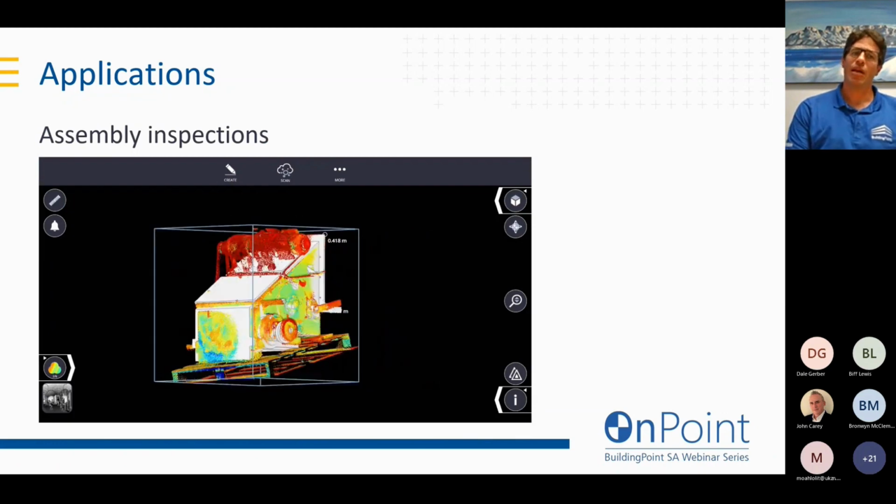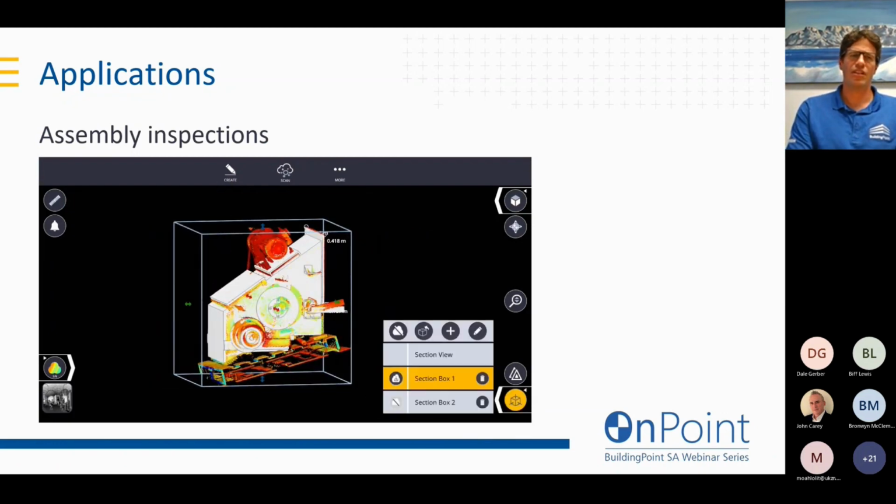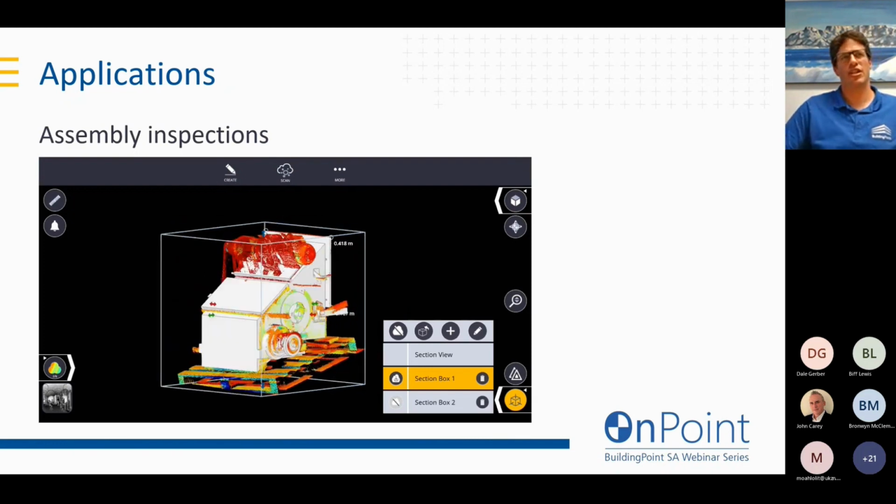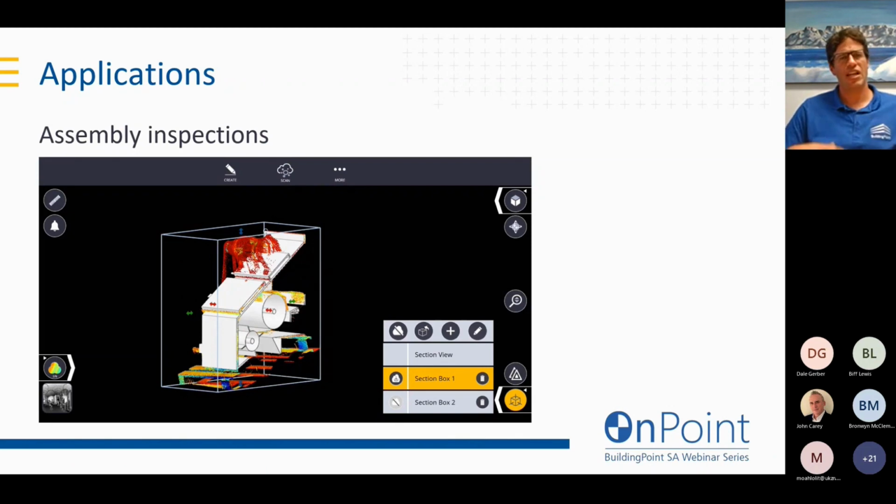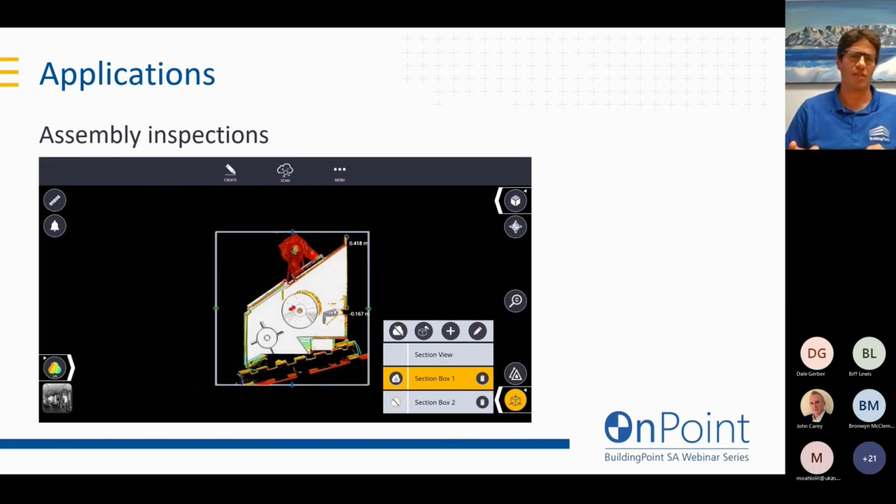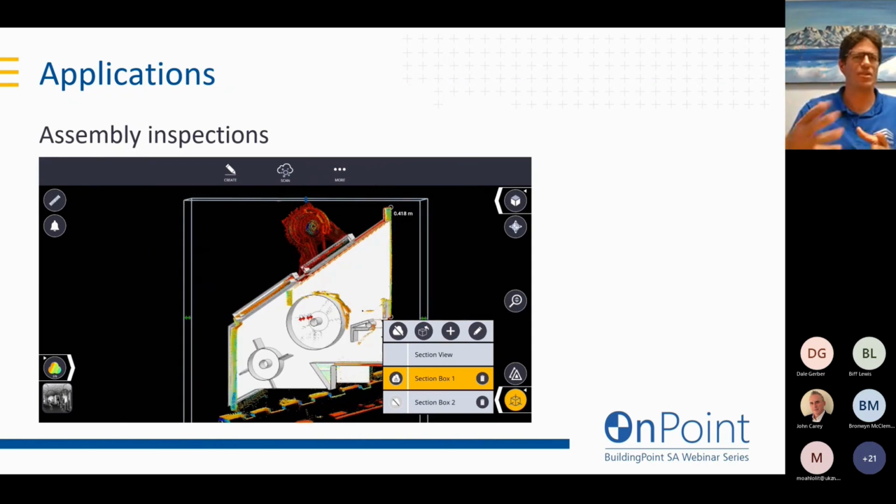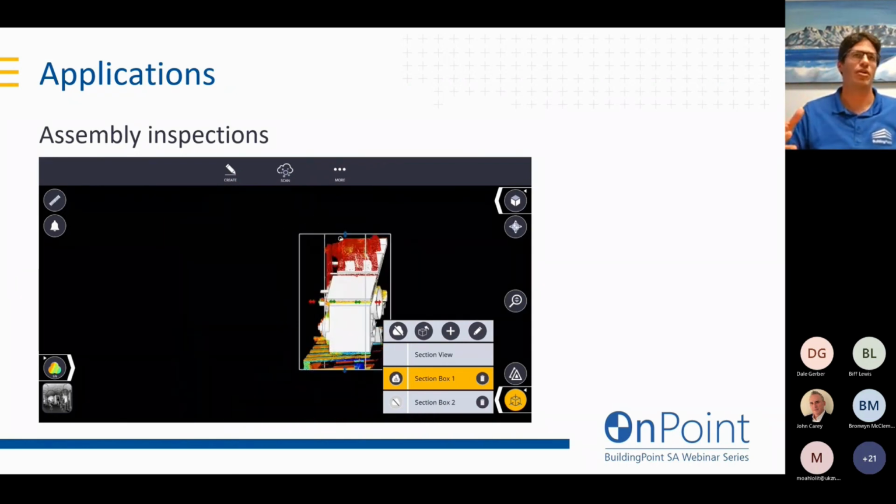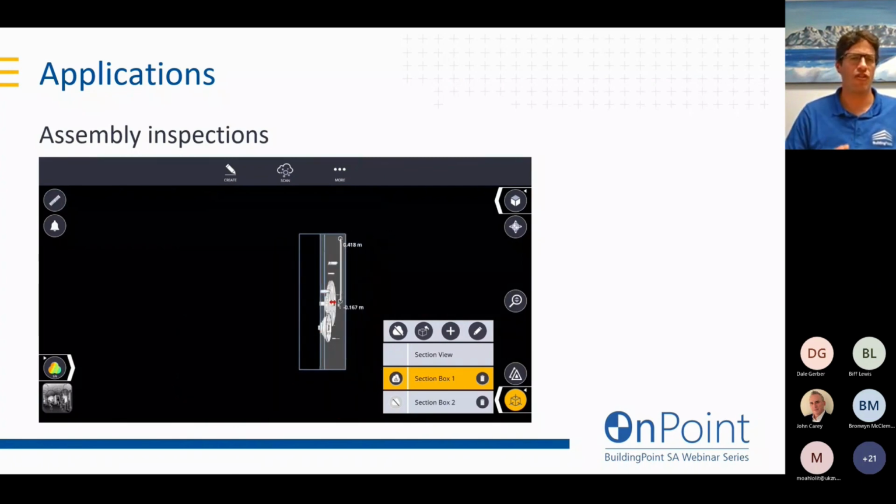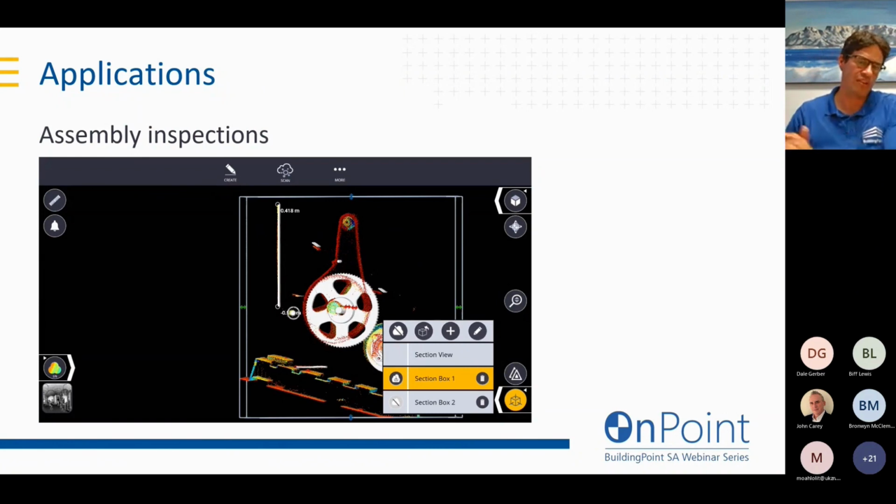Another cool application of being able to do this on site is assembly inspection. An assembly is usually a component that's made up in a steel fabrication workshop or something like that. I'll use the example of, say, a pressure vessel, something that's difficult to fabricate, and you want to make sure that it's been fabricated right before it gets put onto a flatbed and shipped out to site.